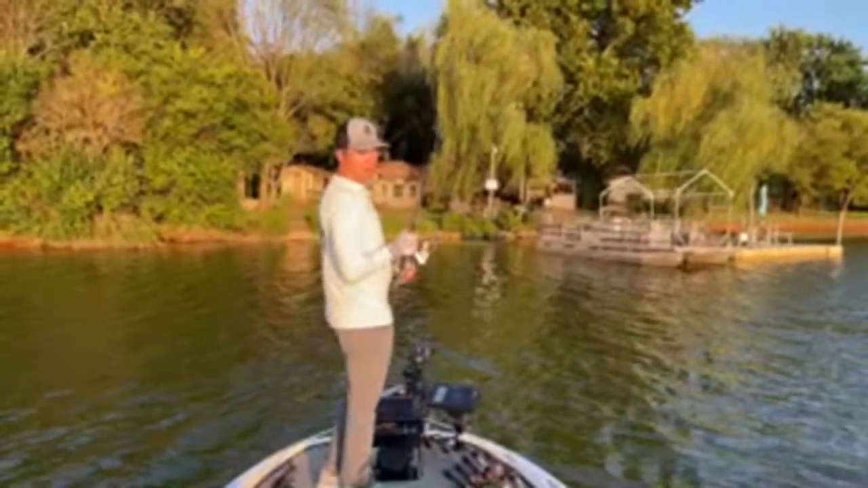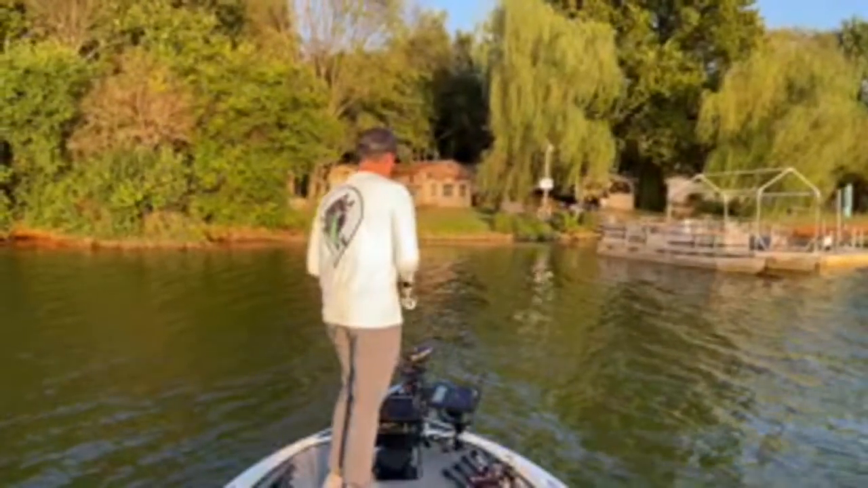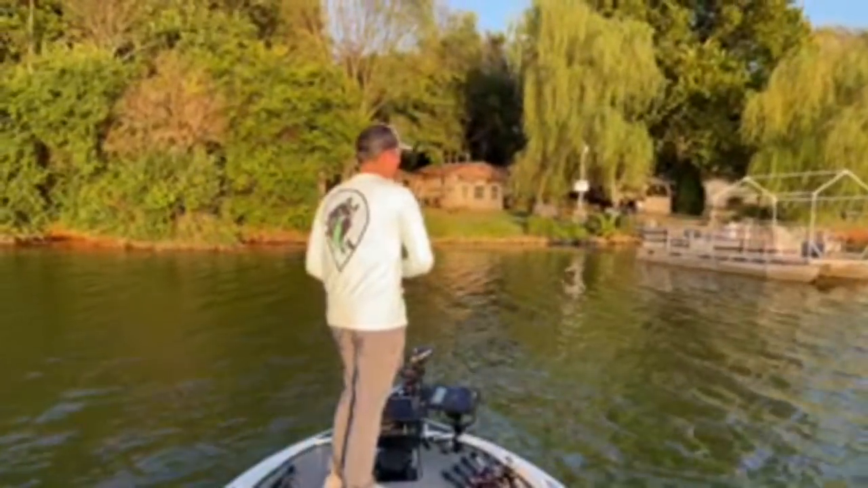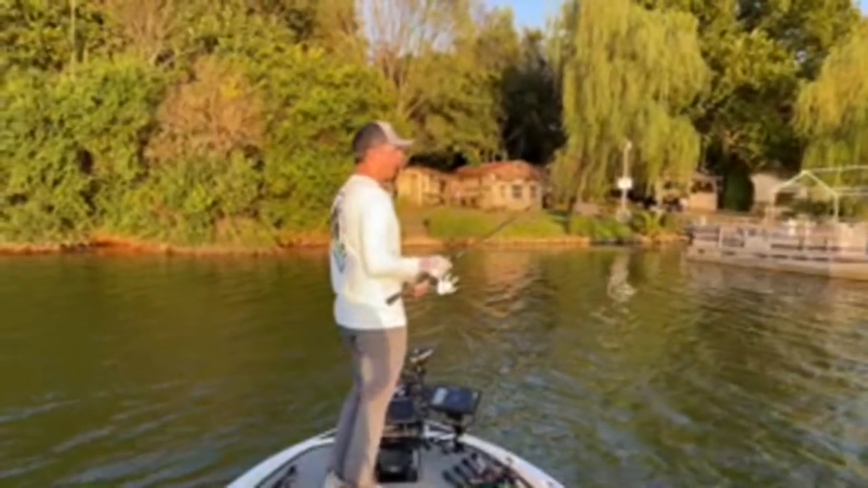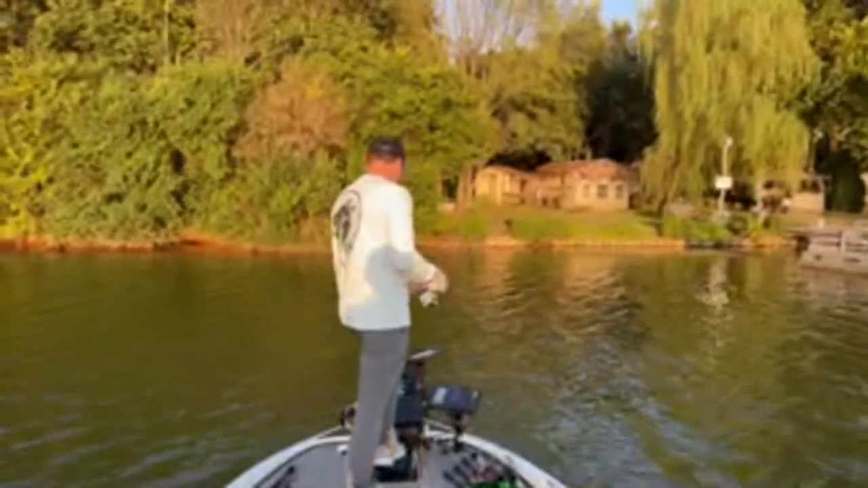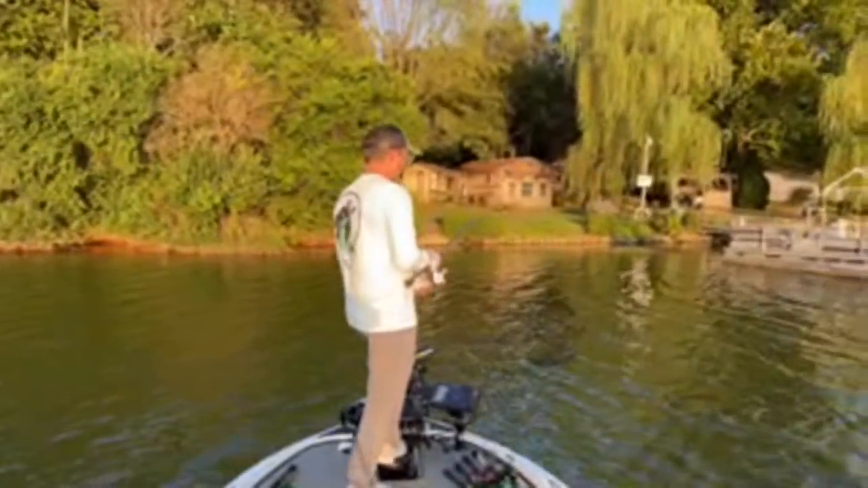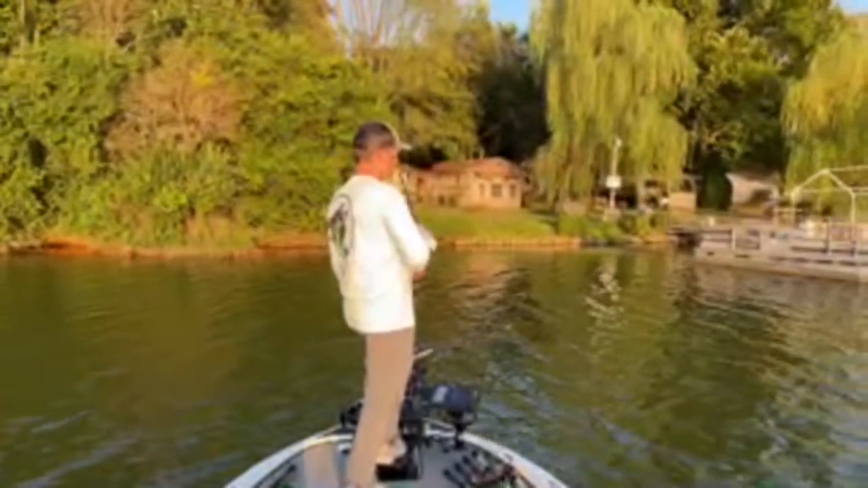Man, that grass up there though is calling my name for a frog. I love frog fishing, guys. I just don't do it because it's hard to throw a frog in 15 to 20 foot of water. All jokes aside, I would love to fish up shallow more. You guys just really like the offshore content, and that's what gets the best engagement, so that's what I focus on, the offshore stuff.